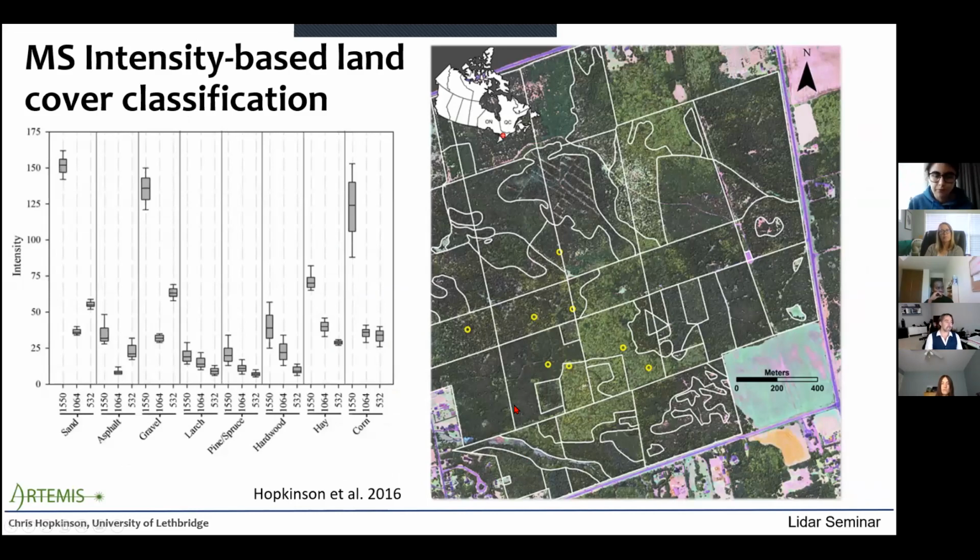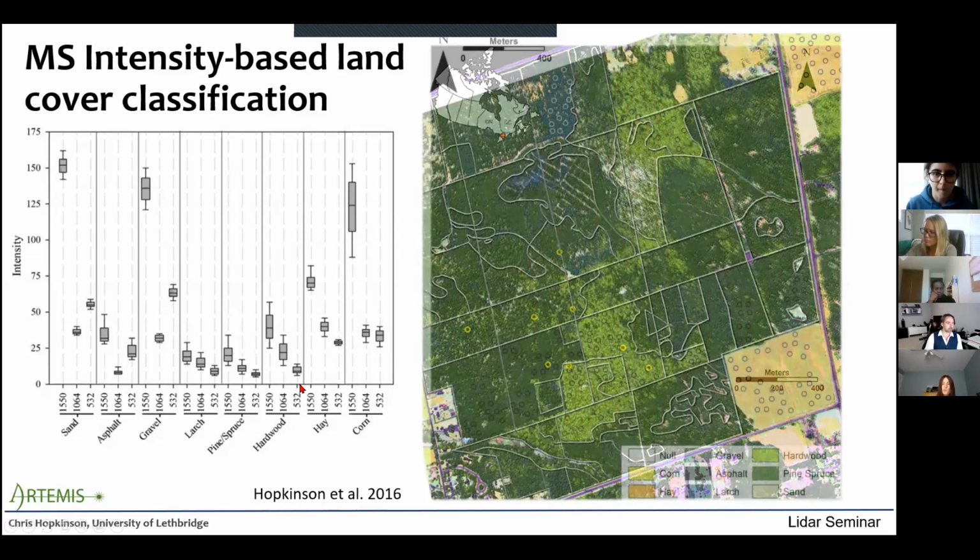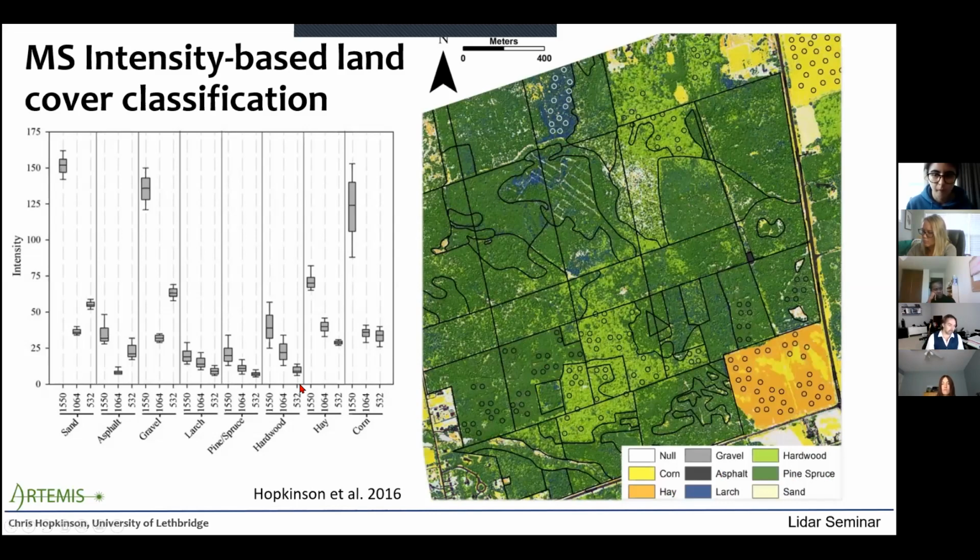Now back to more mundane optical type classification, or new opportunities that we can very easily understand. Here we've got some spectral signatures for different land cover classes of sand, asphalt, gravel, larch, conifers, hardwoods, hay, corn, right? So a number of land covers. Here we've got a regular image composite, so that 3-channel laser intensity composite. And then using these channels, we can do a supervised classification. Real simple maximum likelihood supervised classifications, something that we all understand. We can do this in ArcGIS. We don't even need sophisticated remote sensing software for this.